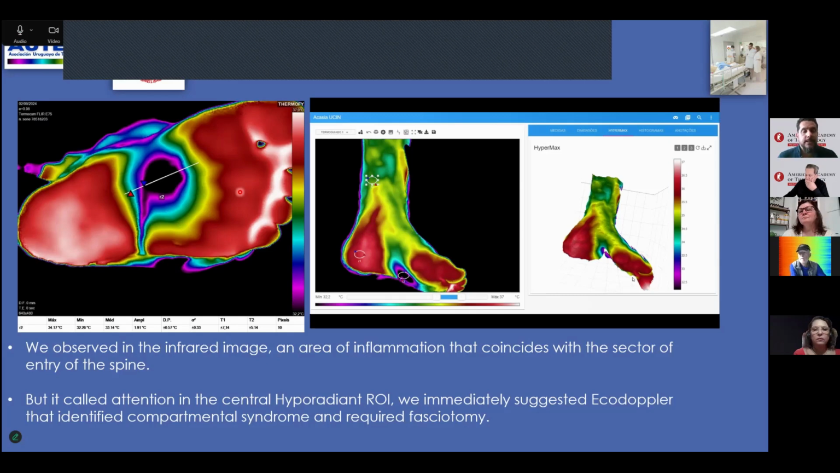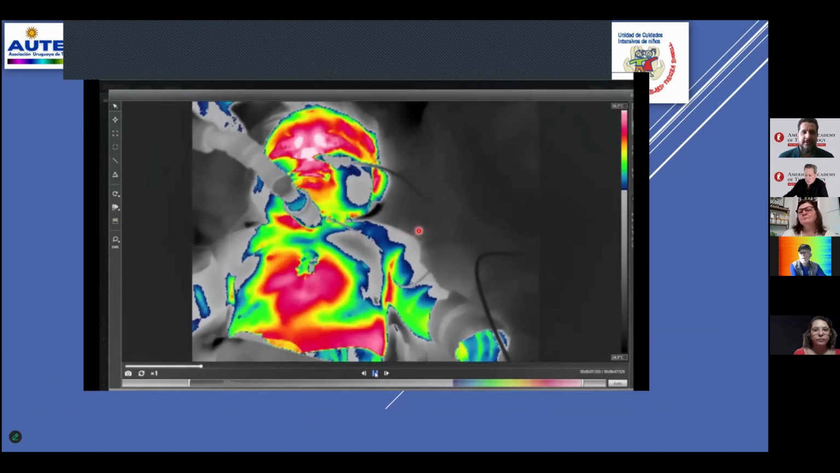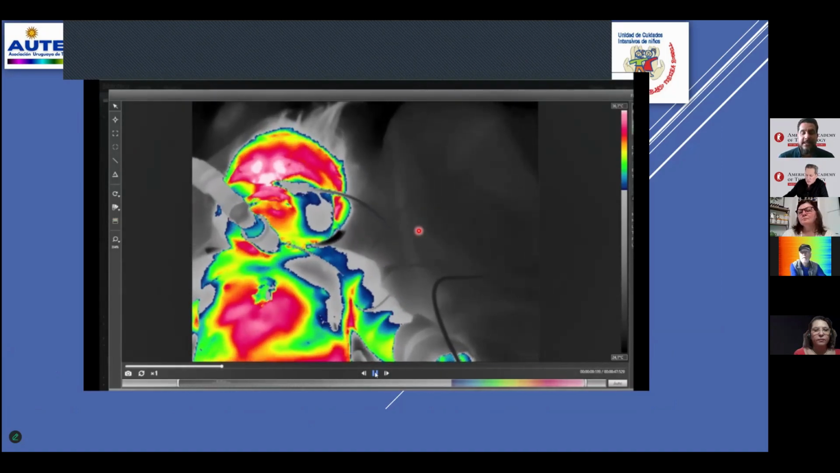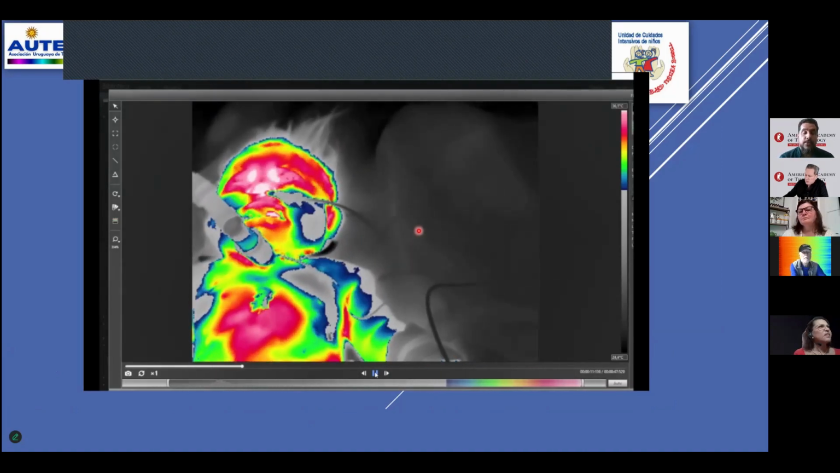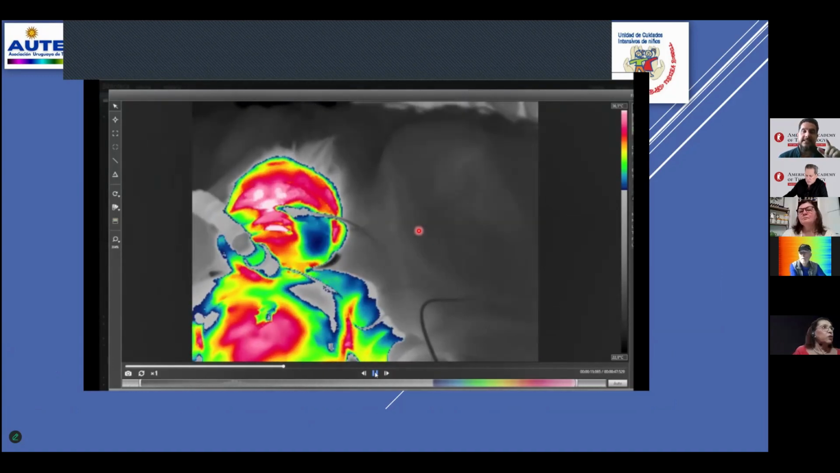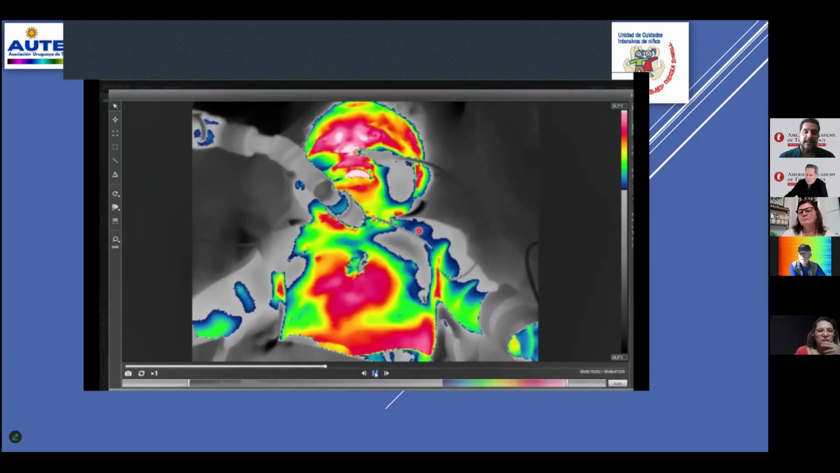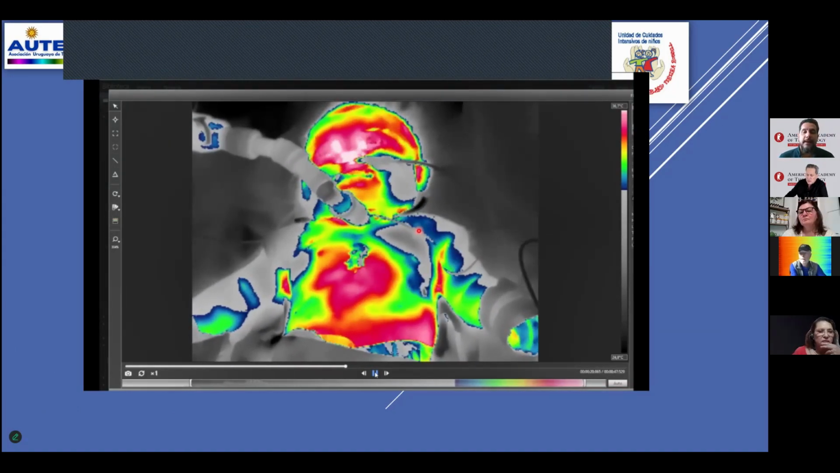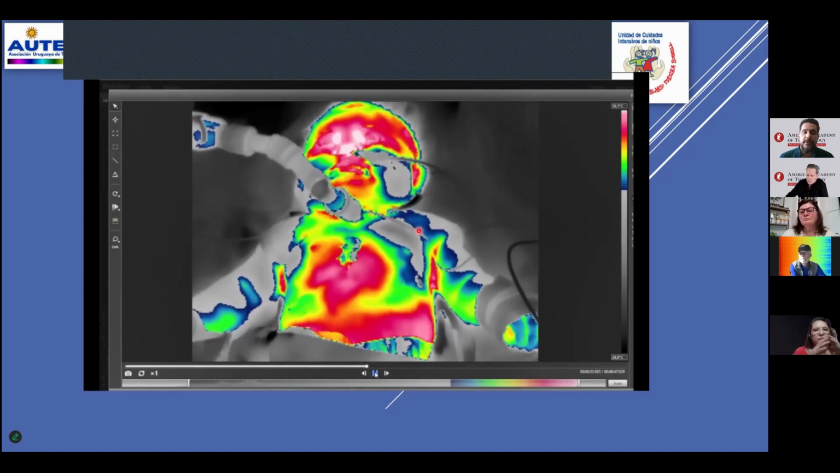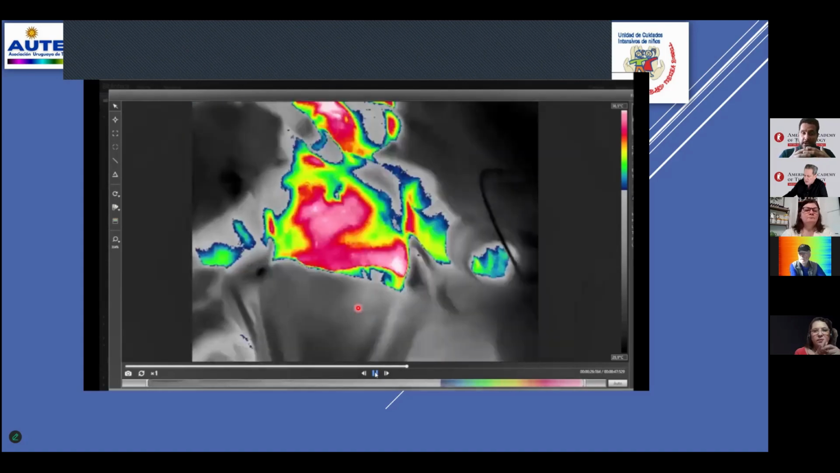But we use not only static thermology, we use dynamic thermology. And look at that, this is the same patient, post-surgical. We identify difficulty from insufficient respiratory function because of the sternum.